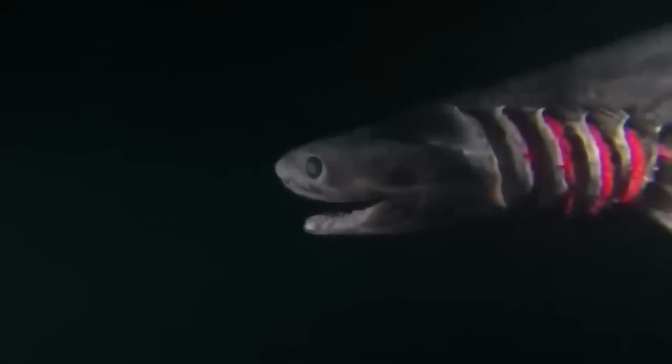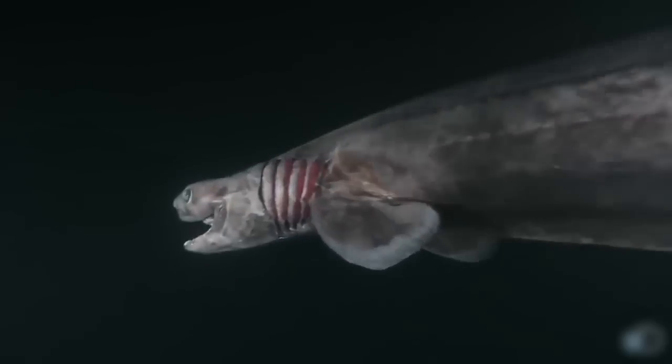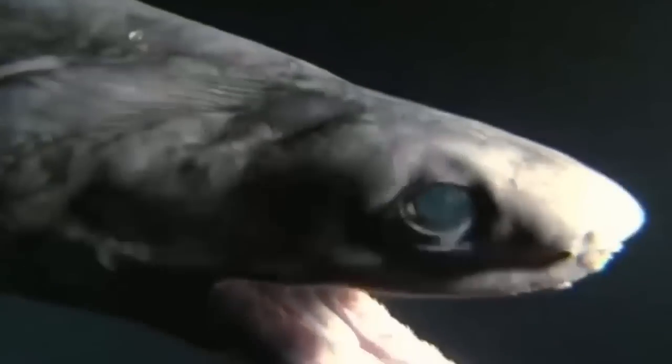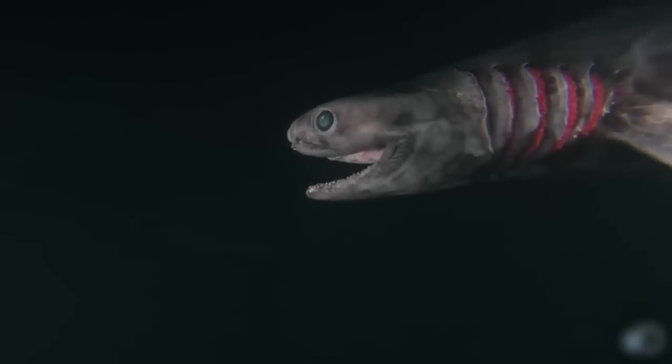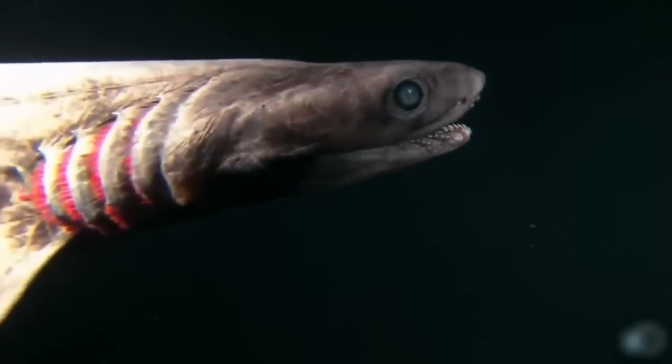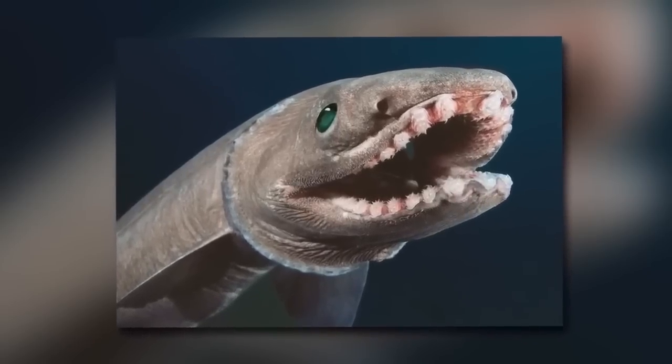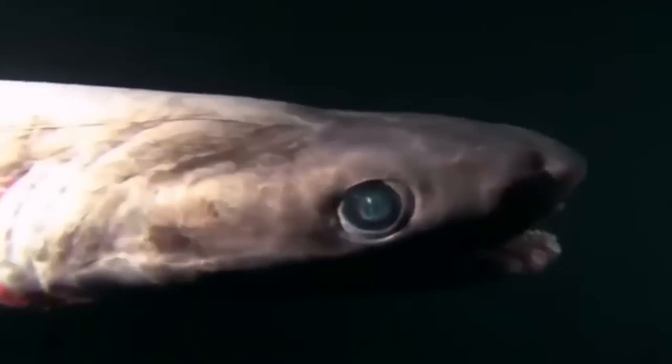This shark travels through the water like a snake, waving its body until it comes across its chosen prey, which it often snatches and swallows whole. It appears to have given up on evolution and is content with its scary primordial traits. It has beady green eyes and crinkly brown skin, giving the appearance of a living relic.